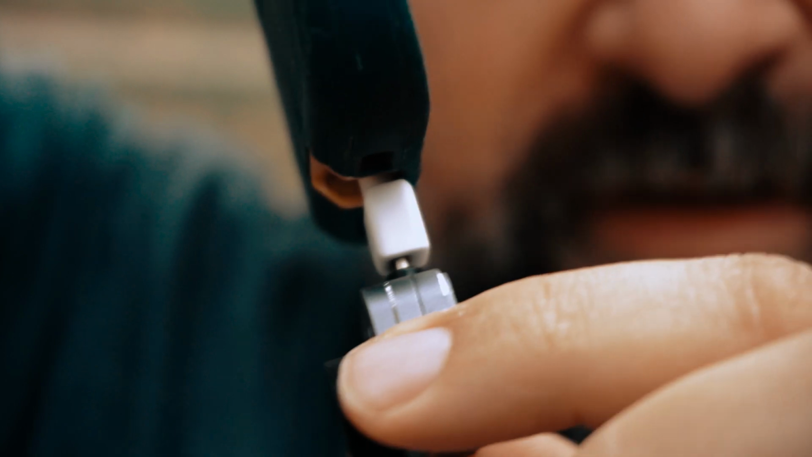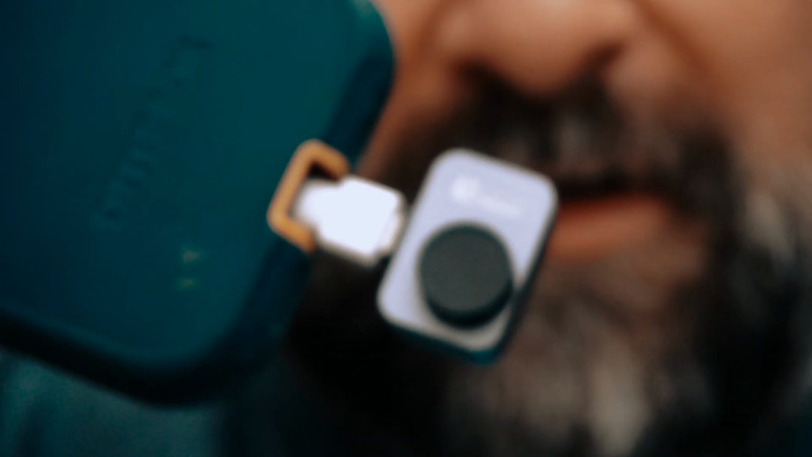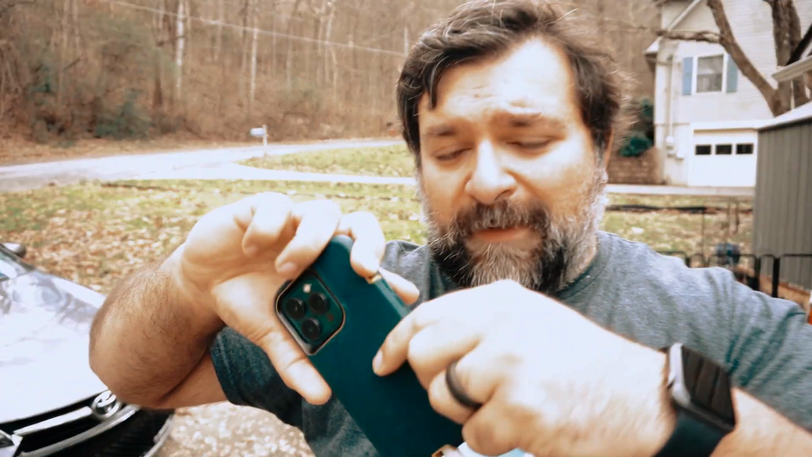This whole setup is fragile. I could see myself easily snapping this and breaking it, but I'm just going to try to be careful and keep everything intact as best as I can.